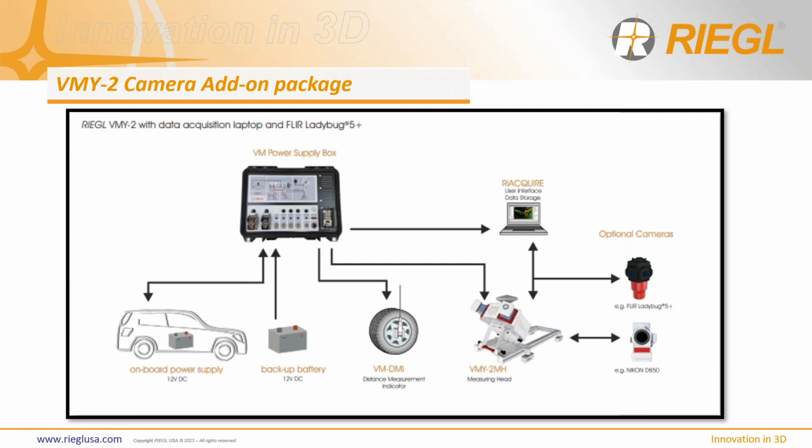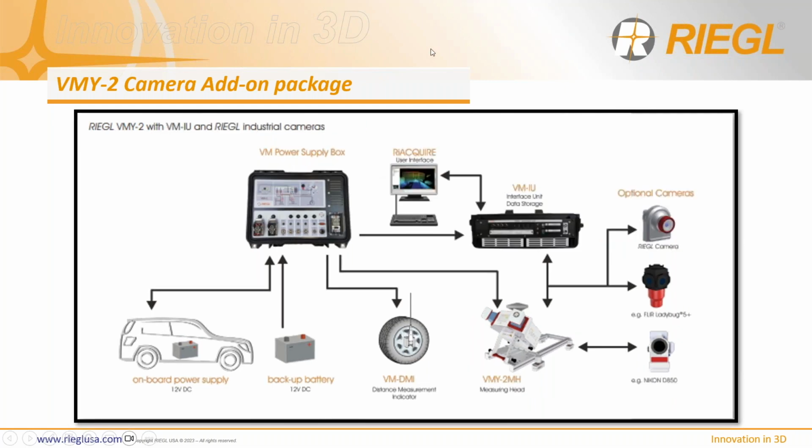So just kind of showing what this camera package looks like, or at least what the basic configuration looks like. First, as you can see, it's a simple mechanism of using our VM power supply box linked up with a laptop to run the system, and either the Nikon D50 cameras or the FLIR Ladybug, or really any 360 cameras that Riegl integrates. Looking at that setup with the IU box looks a little different. You'll see that the IU box is basically taking the place of the laptop in that entire equation, and it's actually hooked up to the power supply box directly. And with that integration, we can now operate those Riegl cameras.